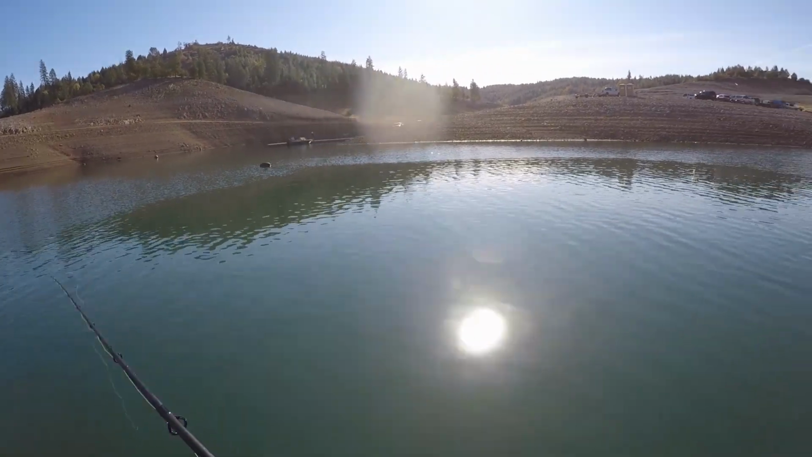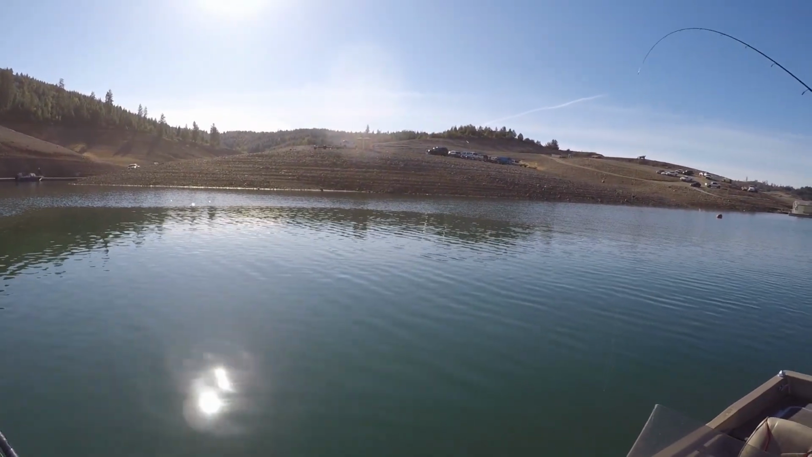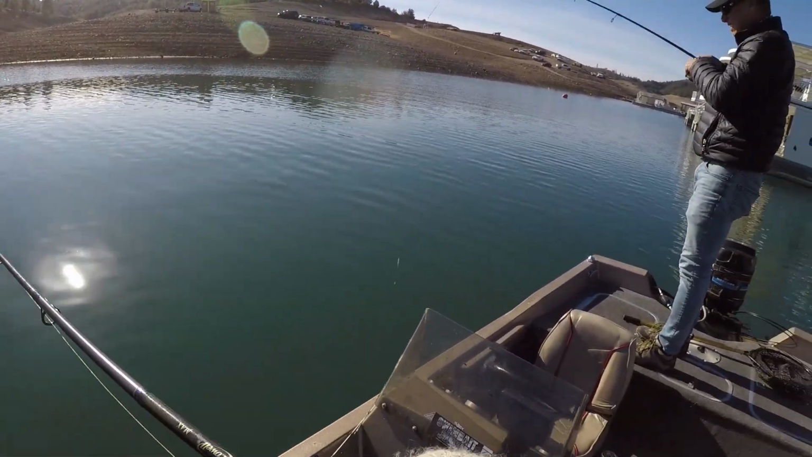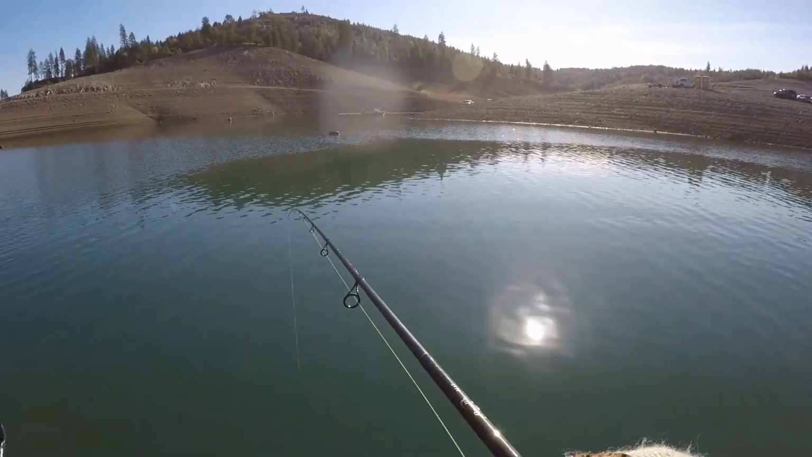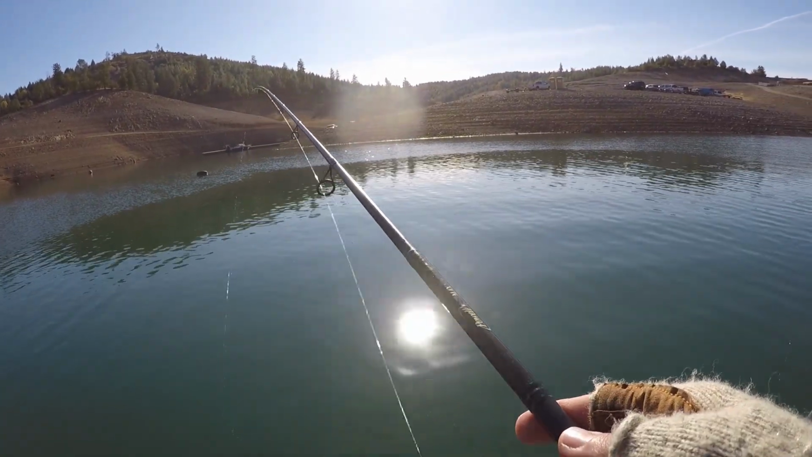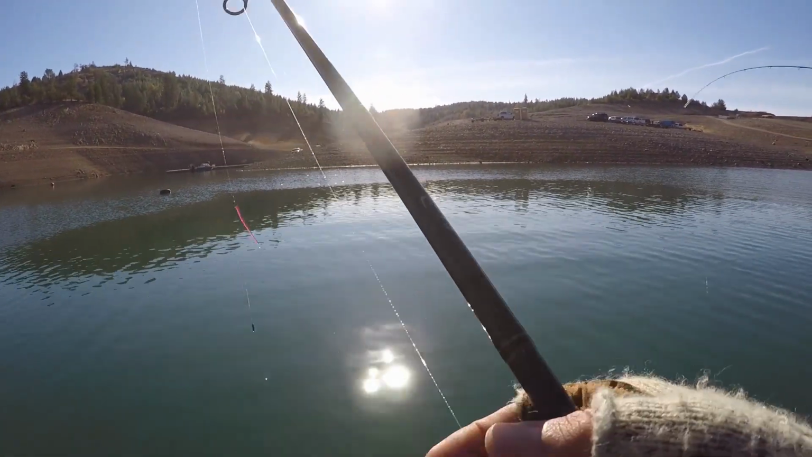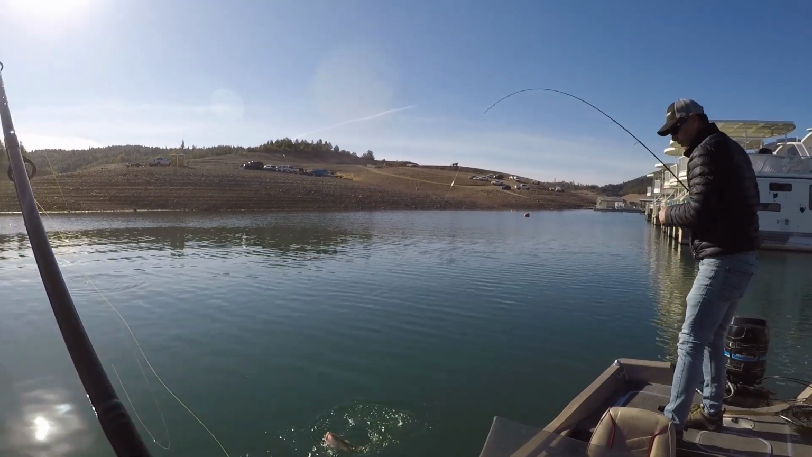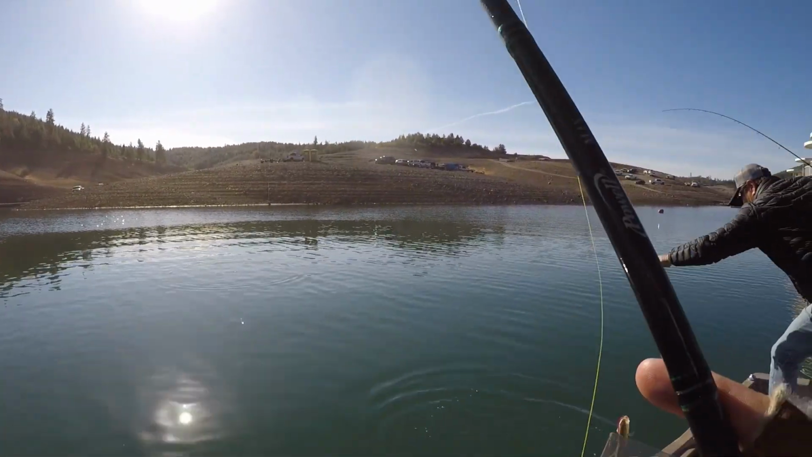Jeez, you're on him. Another one. Just straight down. I can't catch a bass. Oh gosh, that's another decent one. Nice. Thanks. You hooked him right in the top of the mouth.